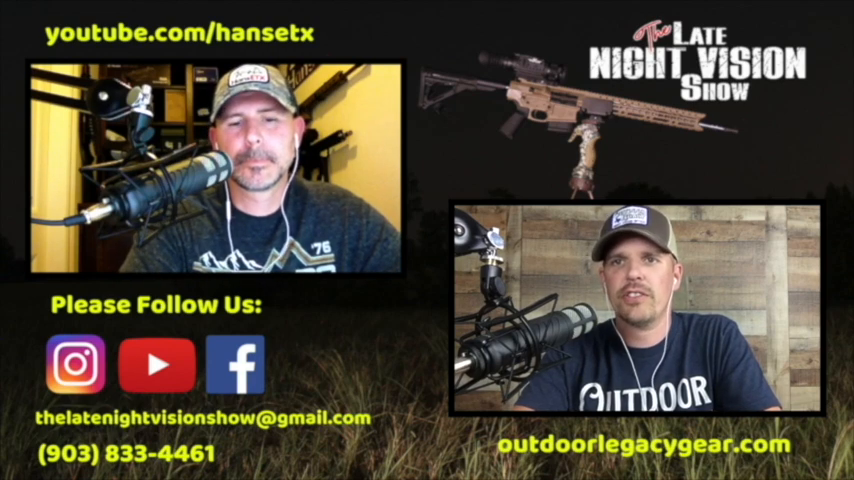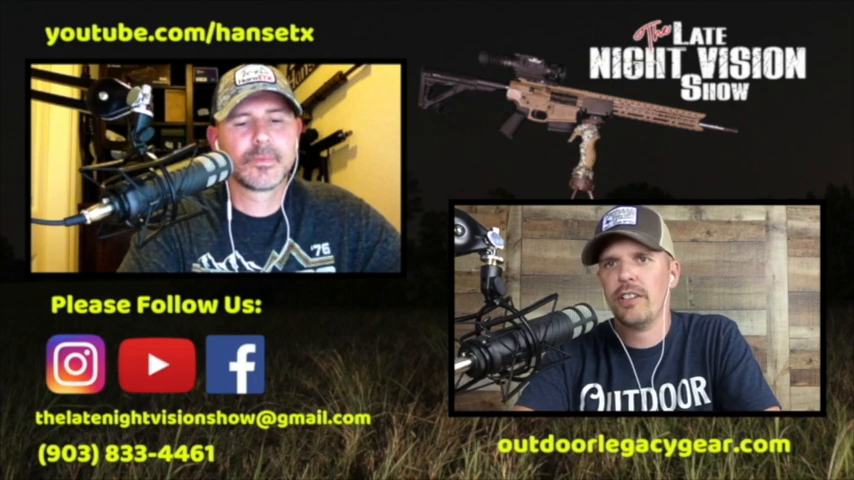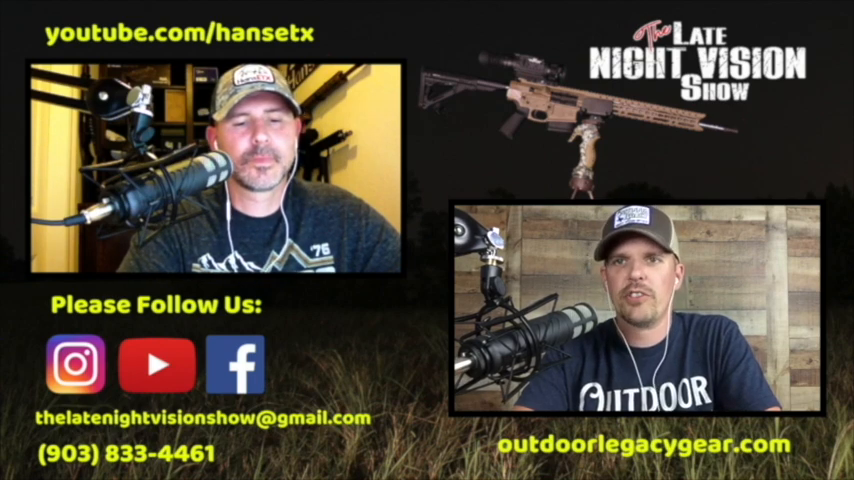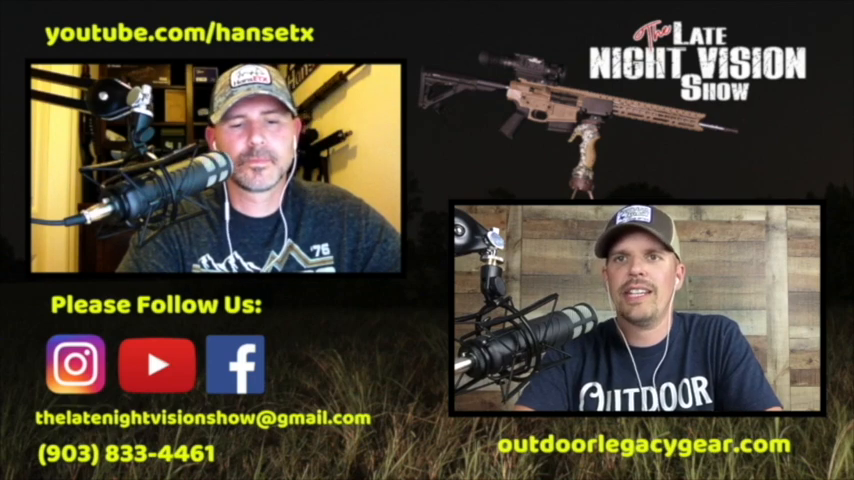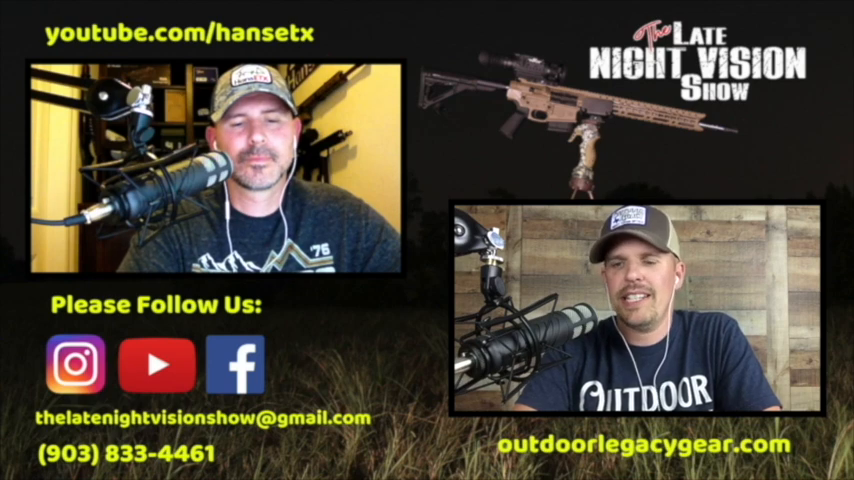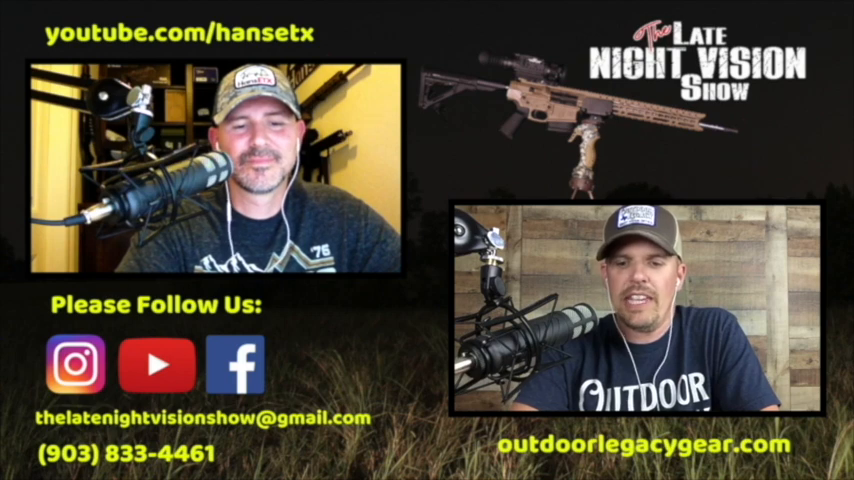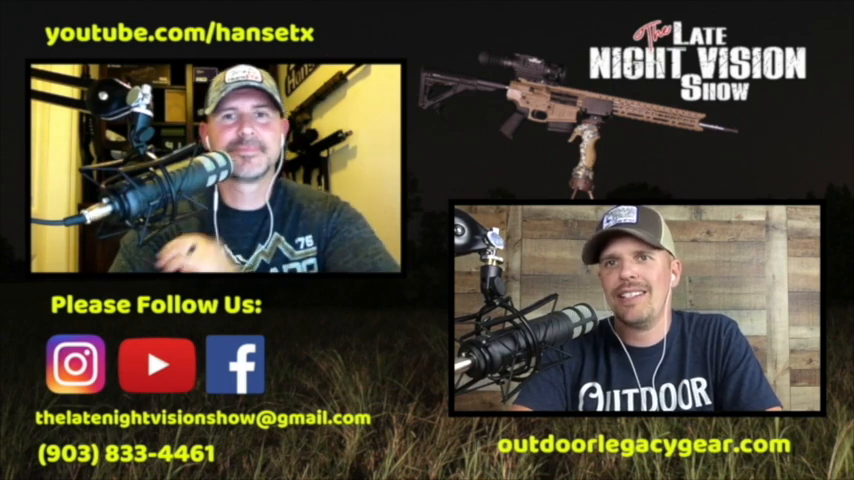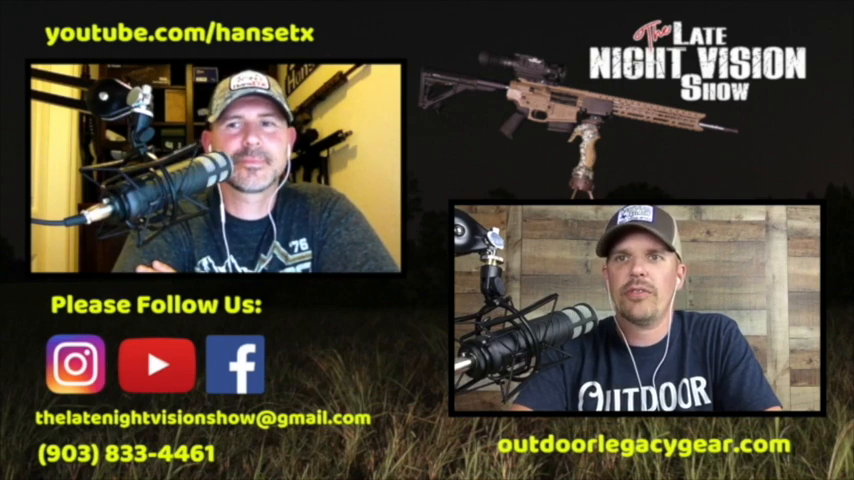So my choice between the two is going to be the Thermion for some of the extra features, like we said, the colored crosshairs, the reticle options, the little extra bump in magnification. I think the image quality is, I hate to put some number on it, 10 to 15% better through the eyepiece. So if you don't have any preference, that's the one I would say to buy. It's also going to work very well on a bolt gun as well as an AR-15.